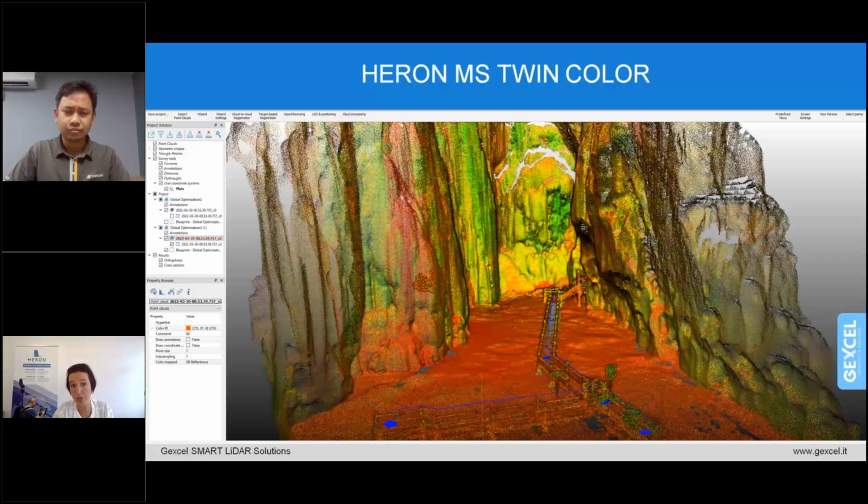So you have both kinds of pictures, and of course you can use both of them to colorize your point cloud.